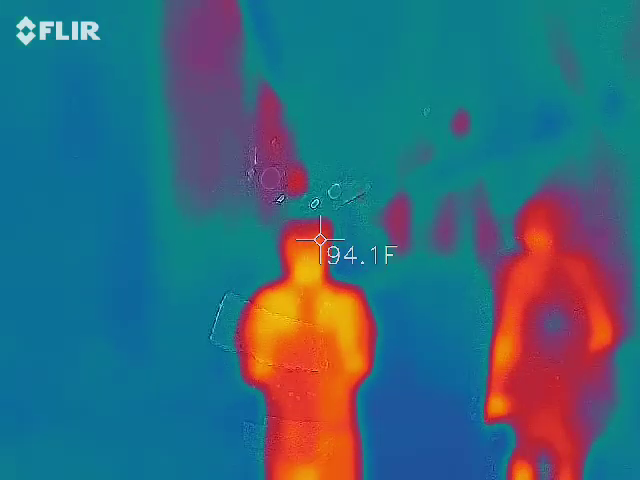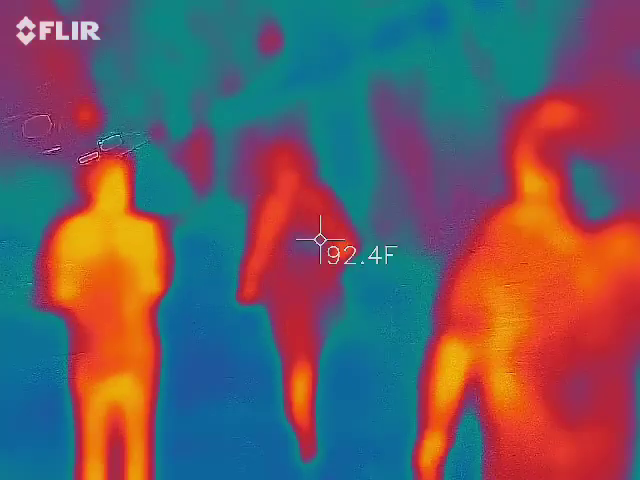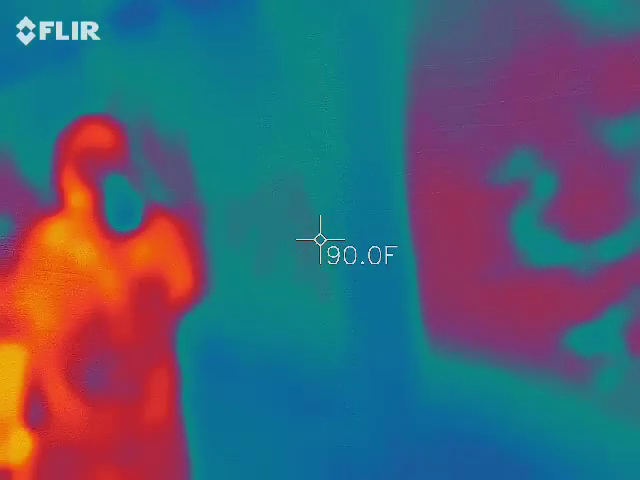So the wall, guys, is original. Where the building is on the right, that's where the cemetery for St. Philip's is.